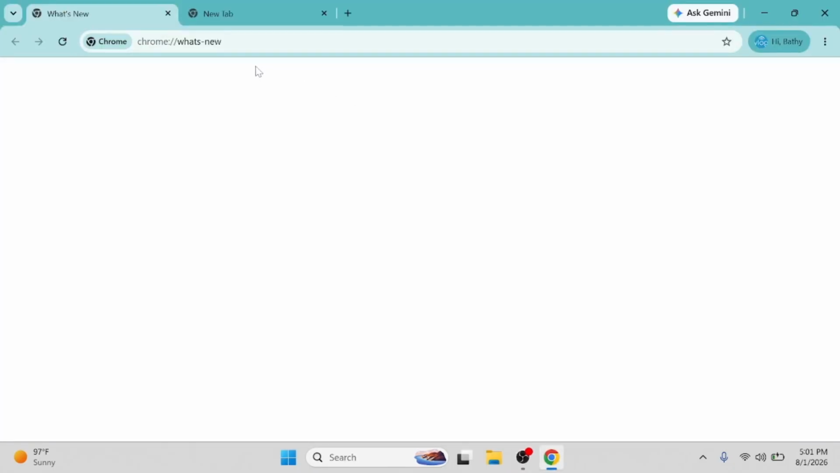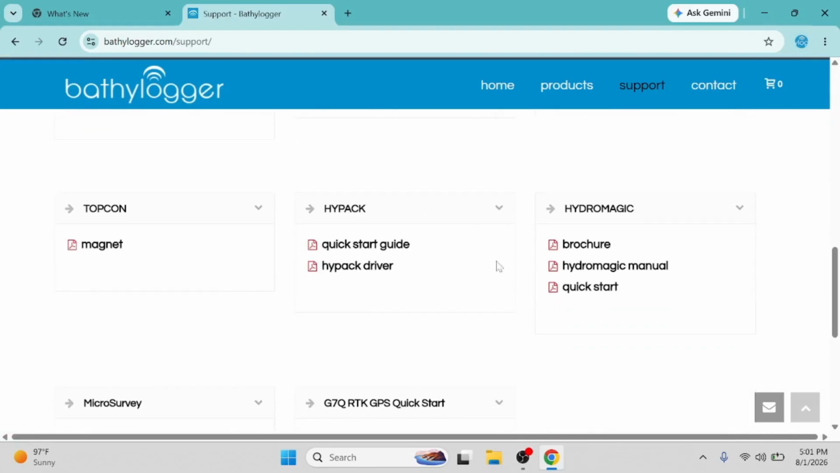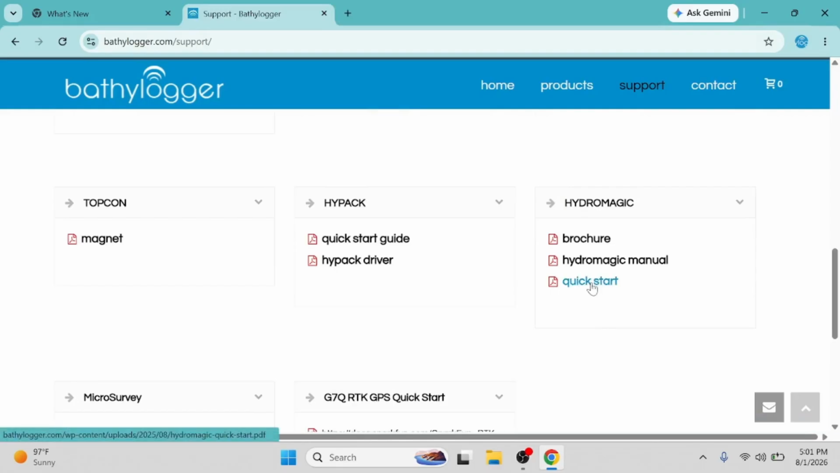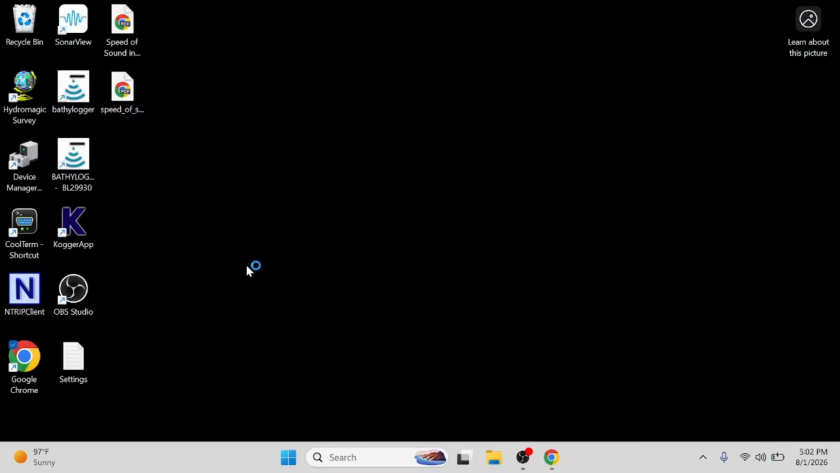It's under support. You scroll down, we have all your user manuals, a lot of support documents. And this is where under Hydromagic, this link goes right to the Hydromagic website. You have the full user manual. But here's our quick start guide. So we include this with the Hydromagic, and it works great, but I'm gonna go through things in a video. Maybe it'll make it a little easier for everyone. So I'll just put that down and we'll see what happens.